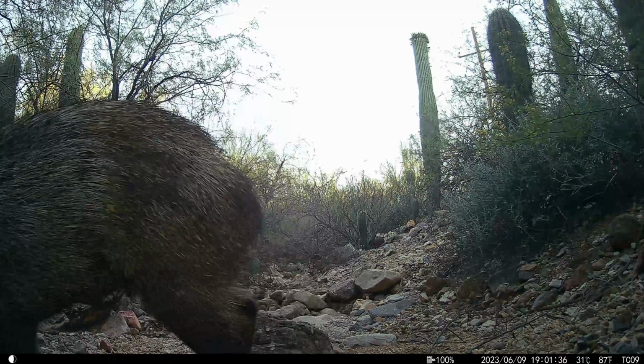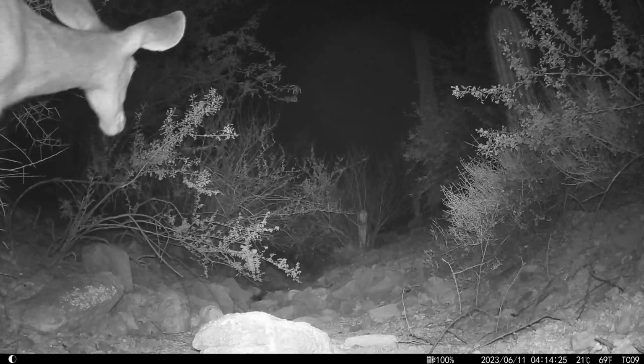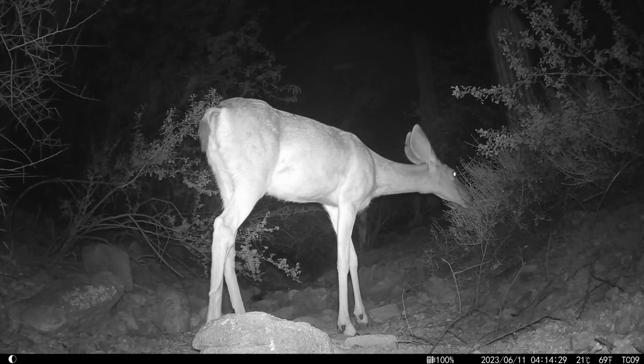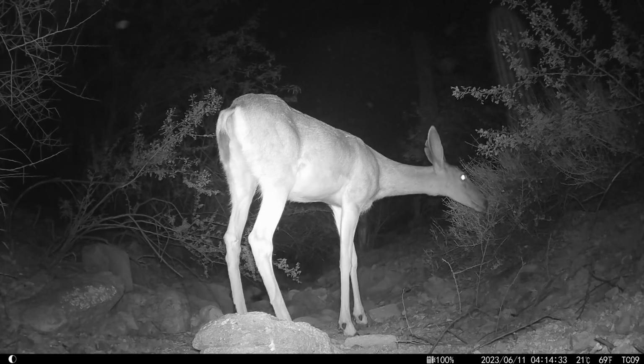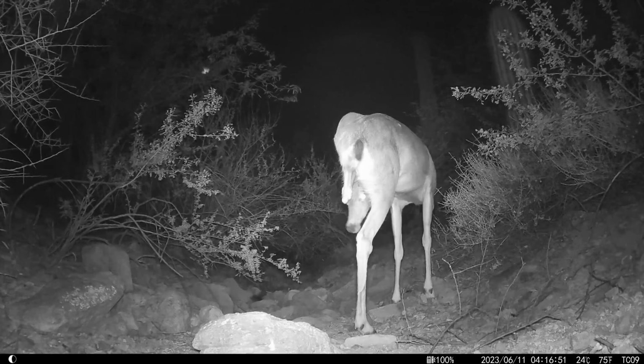I like to situate the cameras pretty close to ground level, maybe a foot off the ground, so that the animals can interact with it and you get more of an animal's eye view of the world. This is one itchy deer.